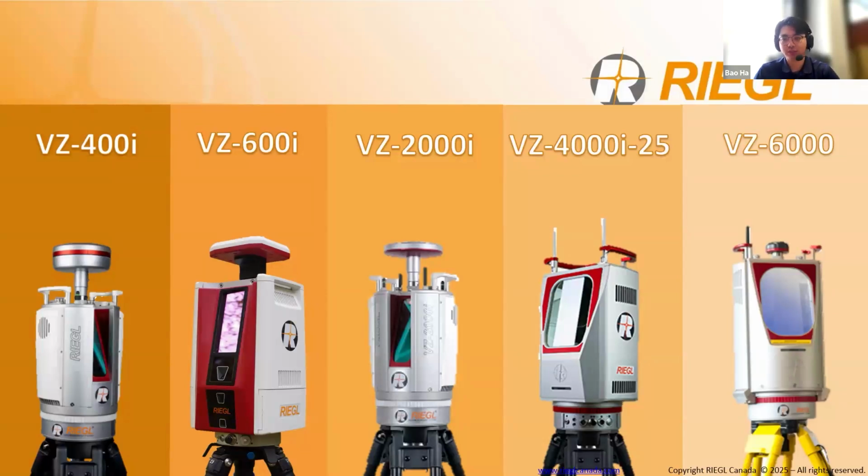Before diving into the real-world applications, I'd love to introduce our suite of TLS sensors. Here are some of the terrestrial laser scanners that RIEGL offers. Each of these models is designed to capture millimeter accuracy and millimeter point density. The main difference between them lies in their range capabilities.